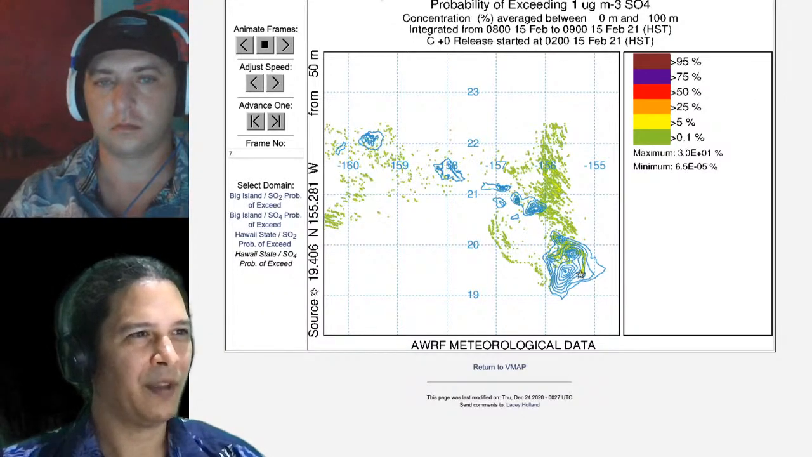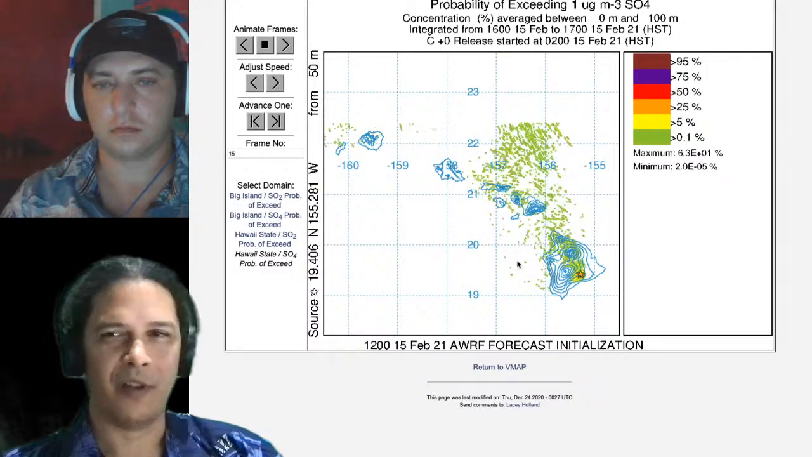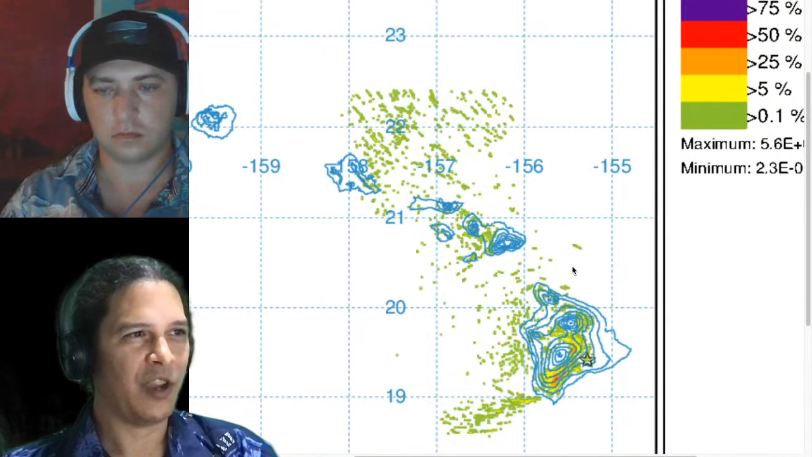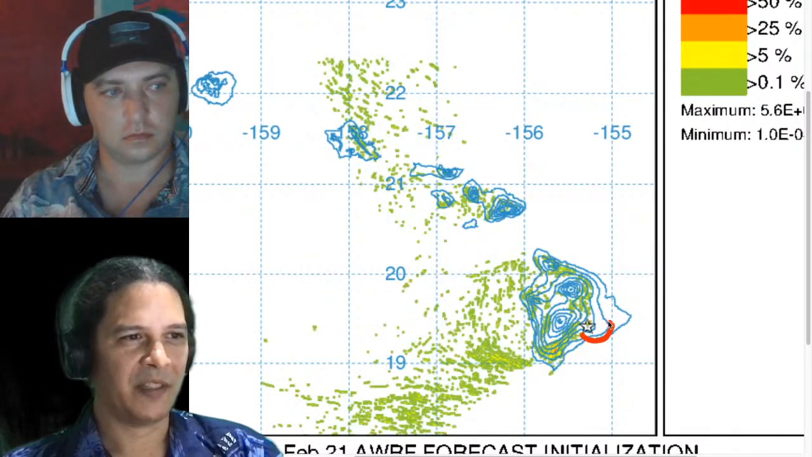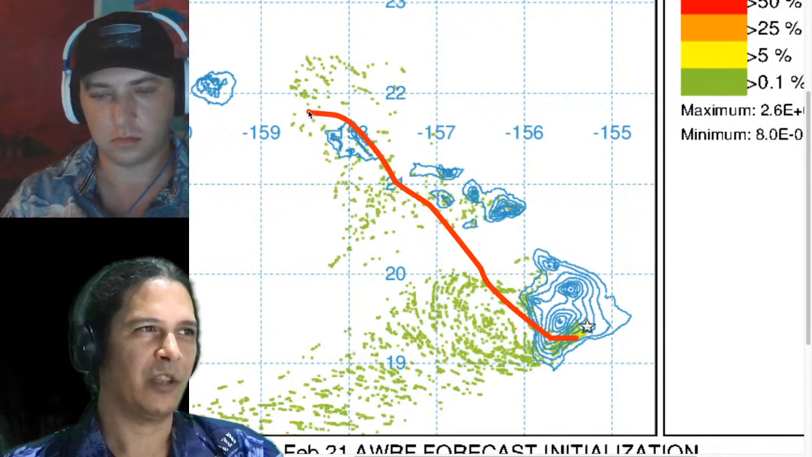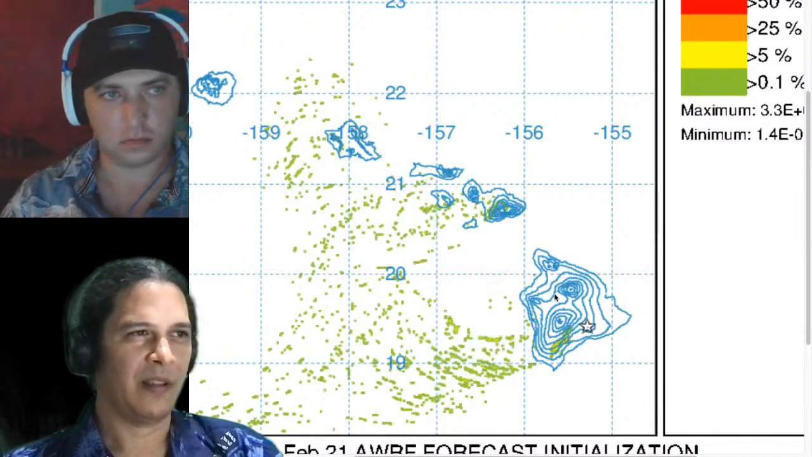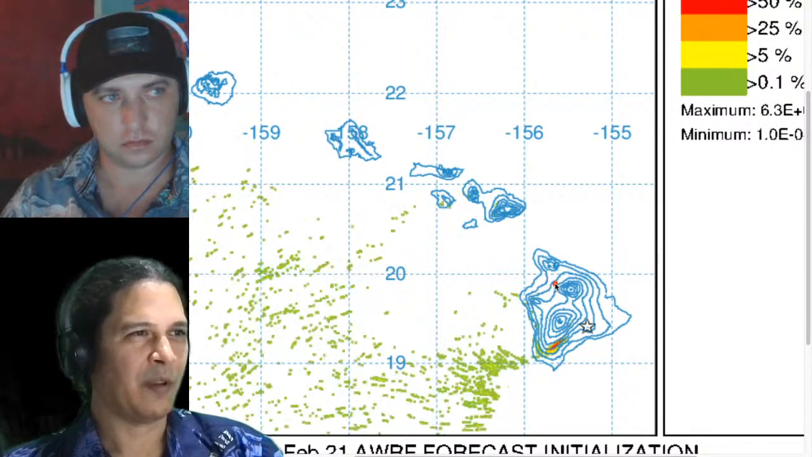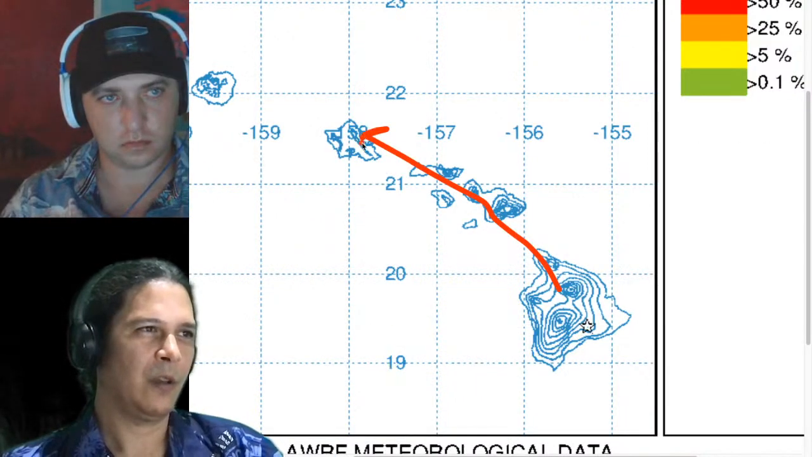But just to finish off the data part of it, we will show you our VOG forecast here. Today I'm showing you the whole island chain, the main Hawaiian Islands, because despite the fact that our volcano is down here in the southeast part of Hawaii Island, you can see that the winds have been blowing it across much of the other islands, at least according to the forecast here. This animation goes over 24 hours. So you'll see that it actually will clear out, but then you'll see when it restarts here, it's going to go right across all of this zone right here.